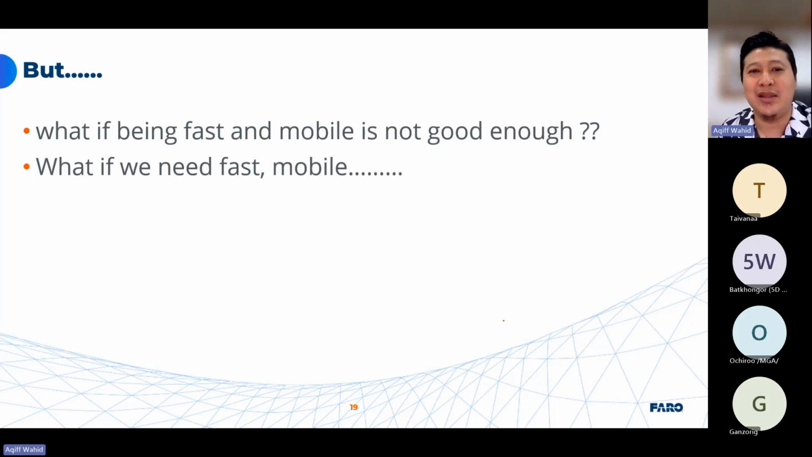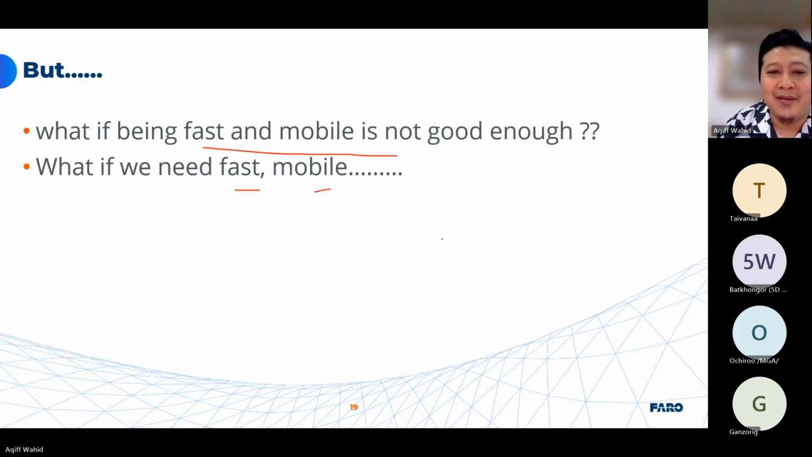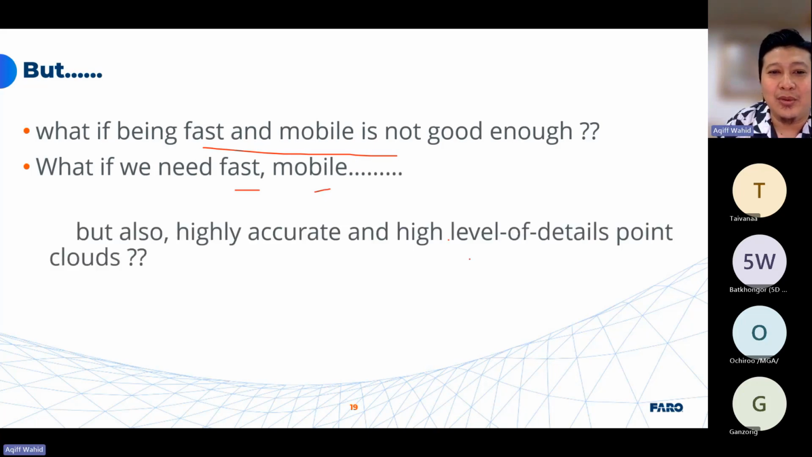Same goes with our solution. Everyone is asking, how good is your data? Yeah, we know that you can be fast, but can it be compared to a terrestrial scanner? What if being fast and mobile is not good enough? They need to be fast, they need to be mobile, but also accurate.